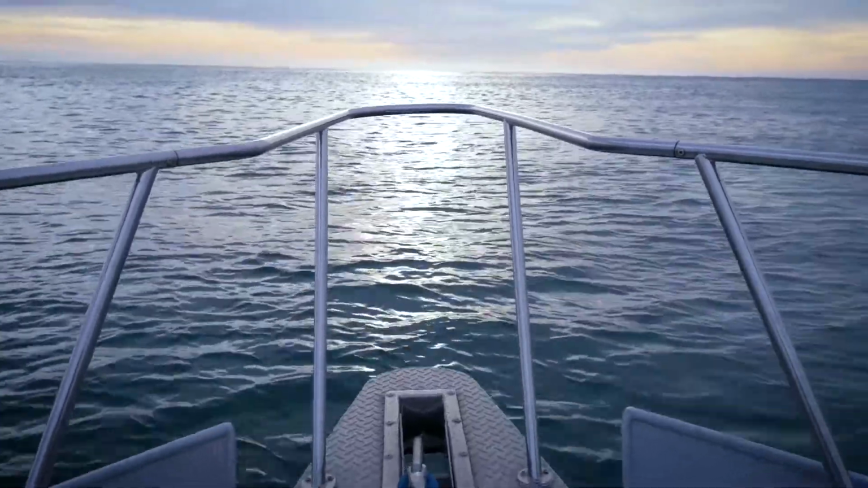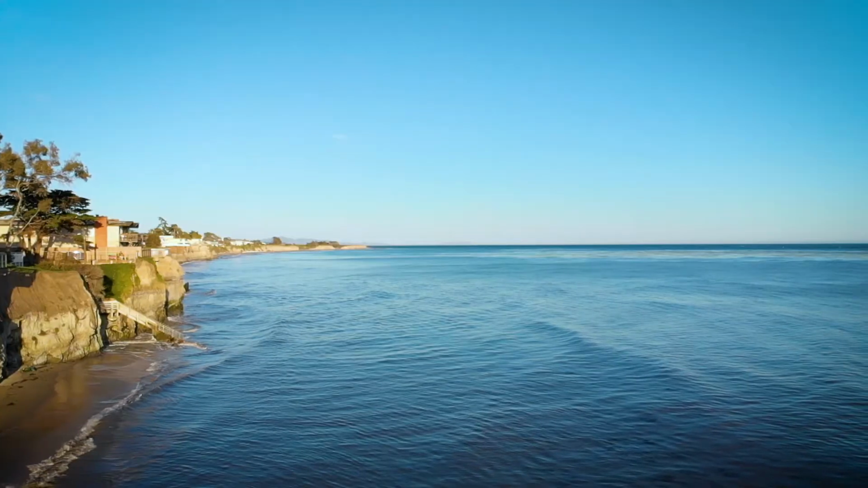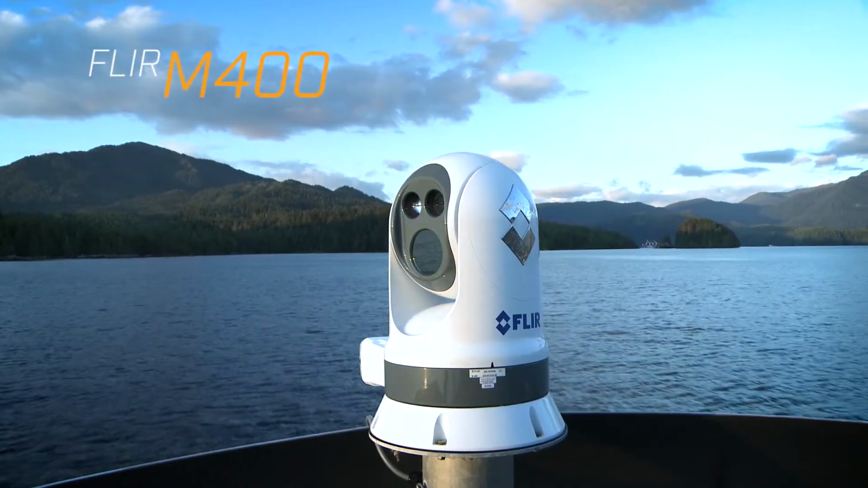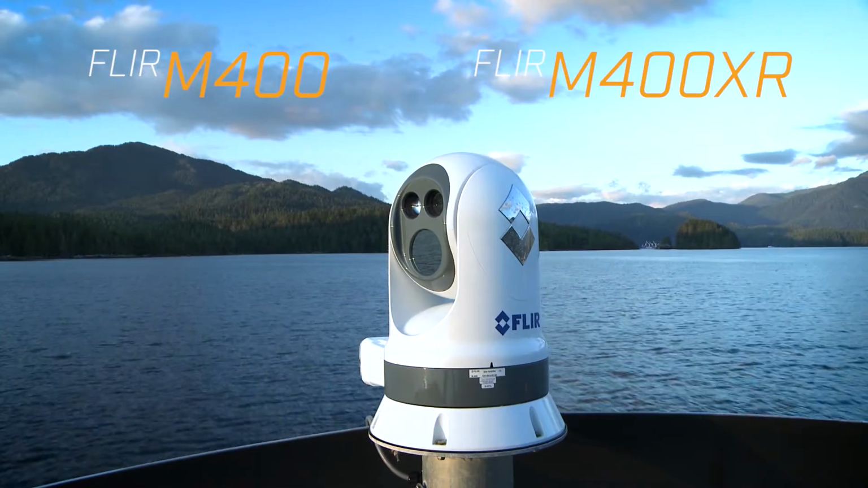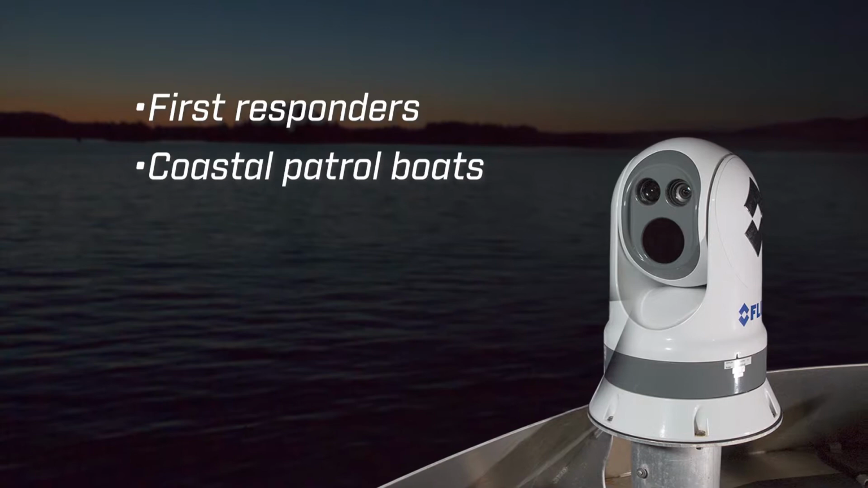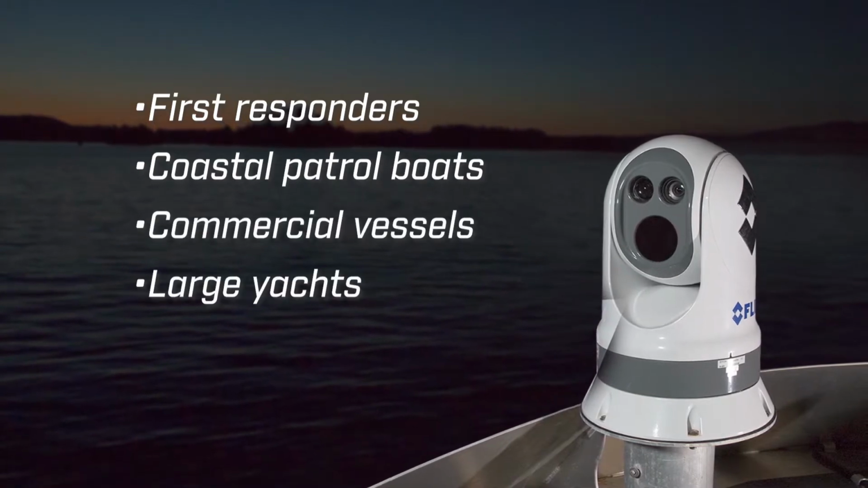Hi, I'm Jim McGowan with FLIR Systems, and today I'm on board our test boat Flirtatious off the central coast of California. I'm here to tell you about our new M400 and M400 XR high-performance thermal camera systems. The M400 is FLIR's most powerful commercially available maritime thermal camera system. This is our most popular system for first responders, coastal patrol boats, commercial vessels, and even large yachts.